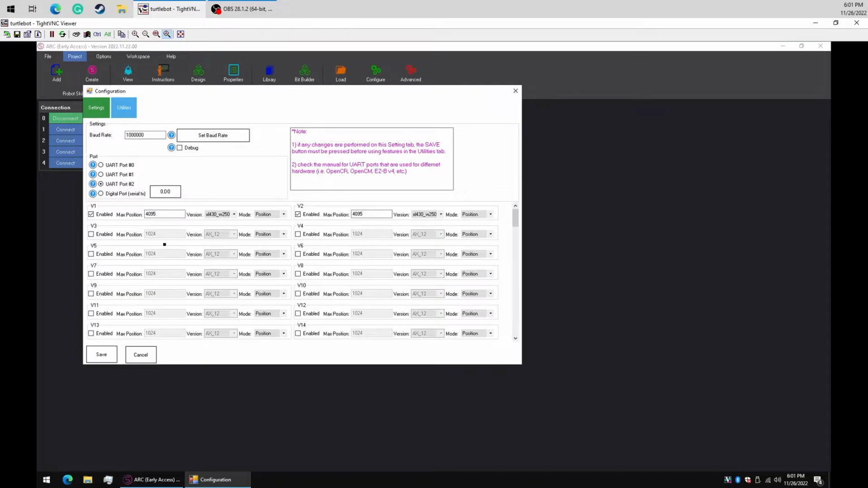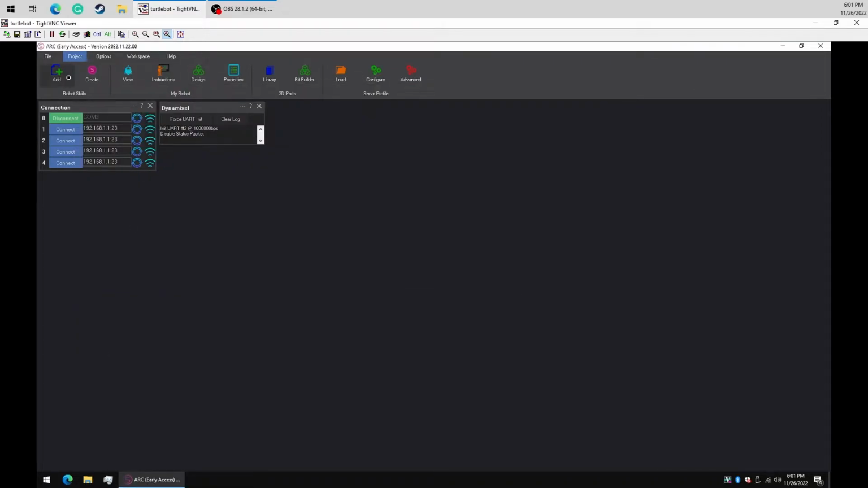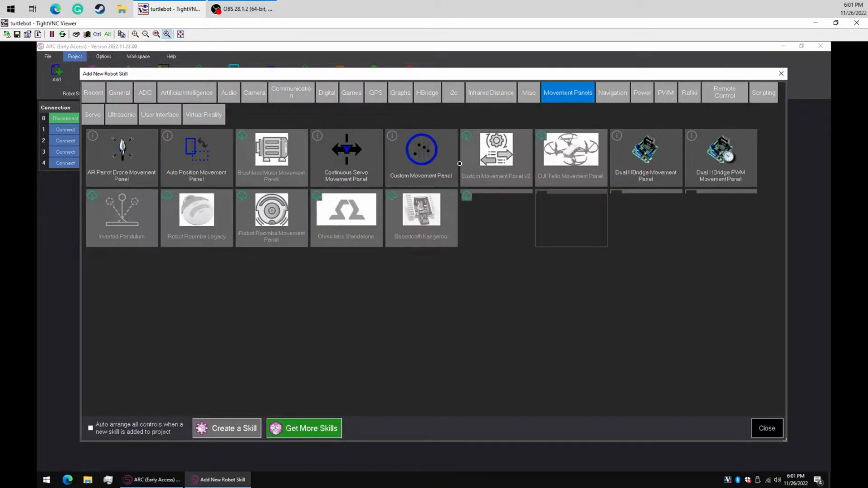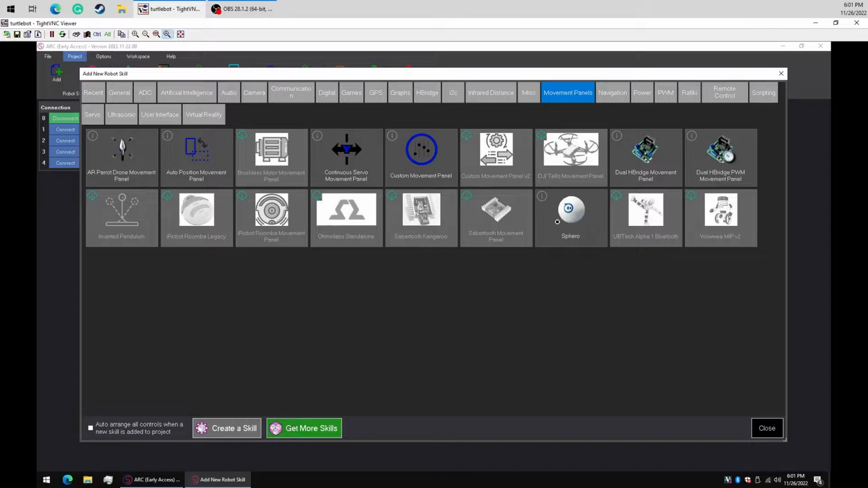And we'll save that. Now, we want the robot to be able to move, so we need a movement panel. So what we'll do is we'll add under movement panels, because these are servos, they'll operate like continuous rotation servos. So we're going to run the continuous rotation servo movement panel.